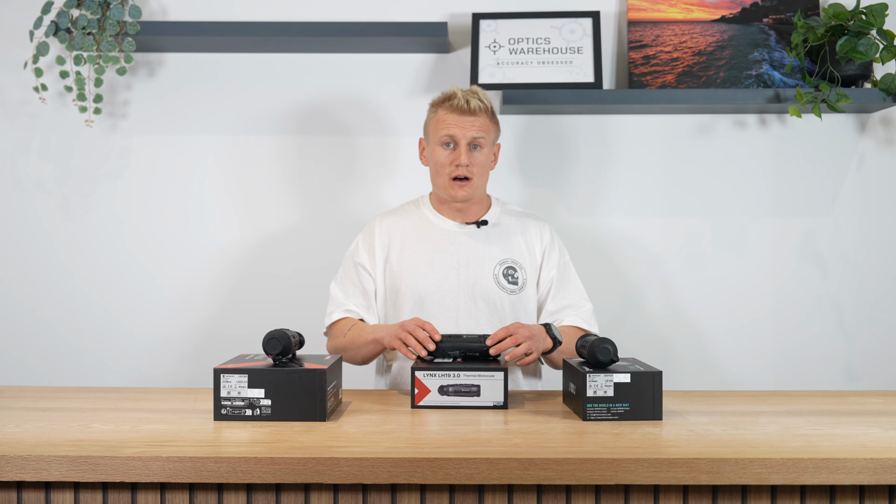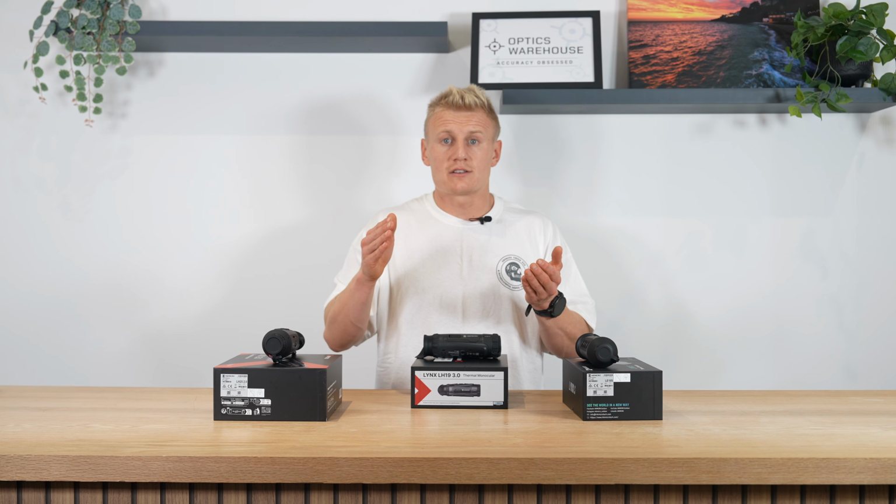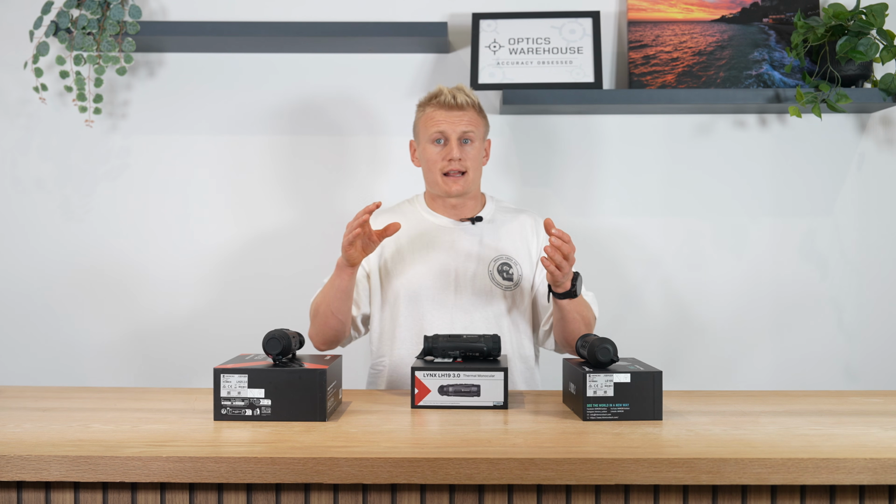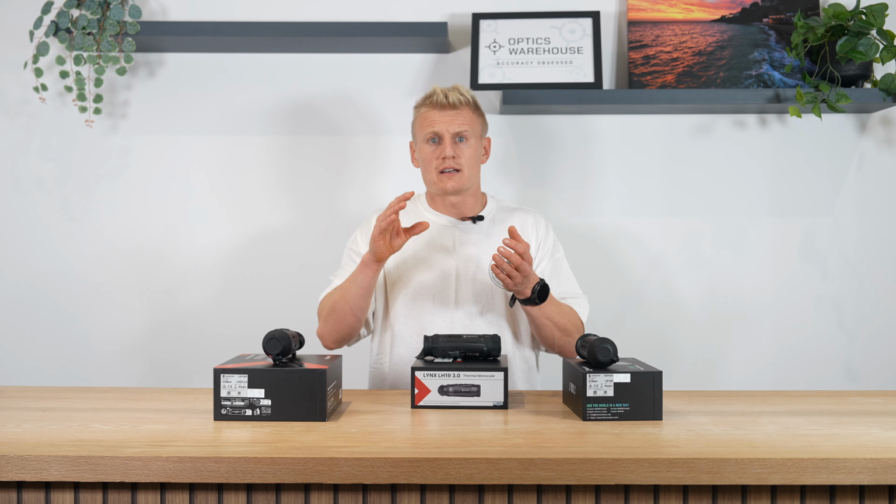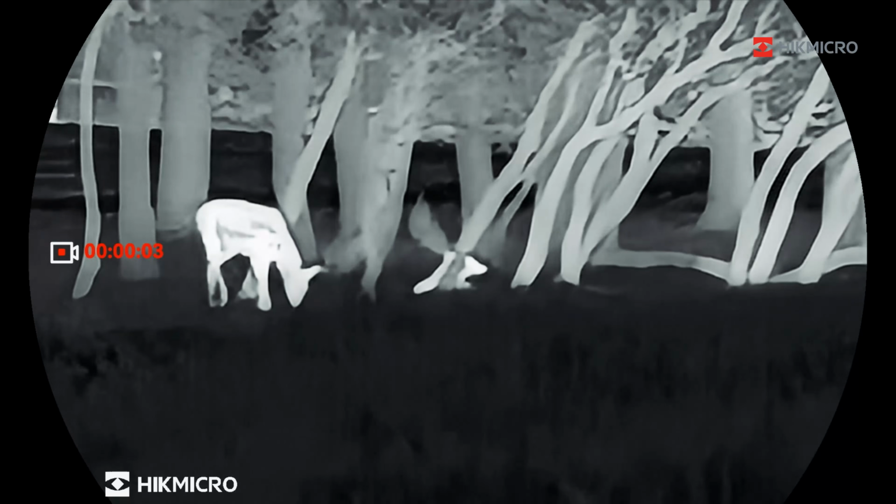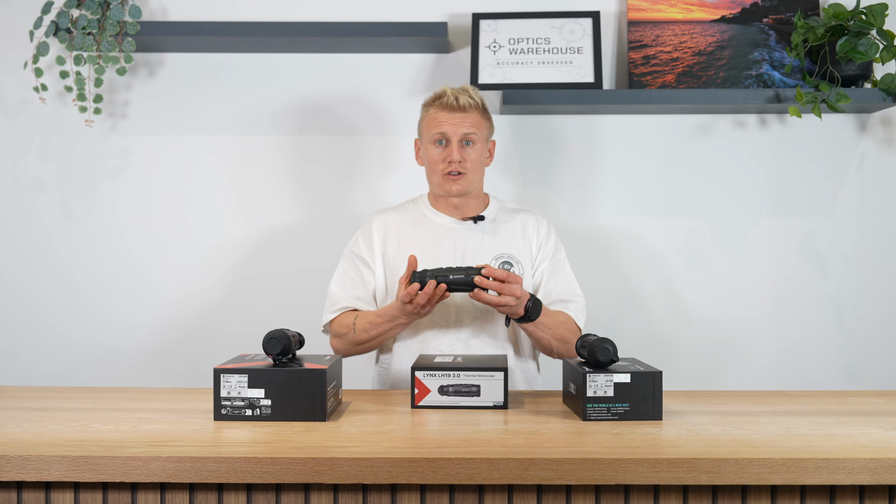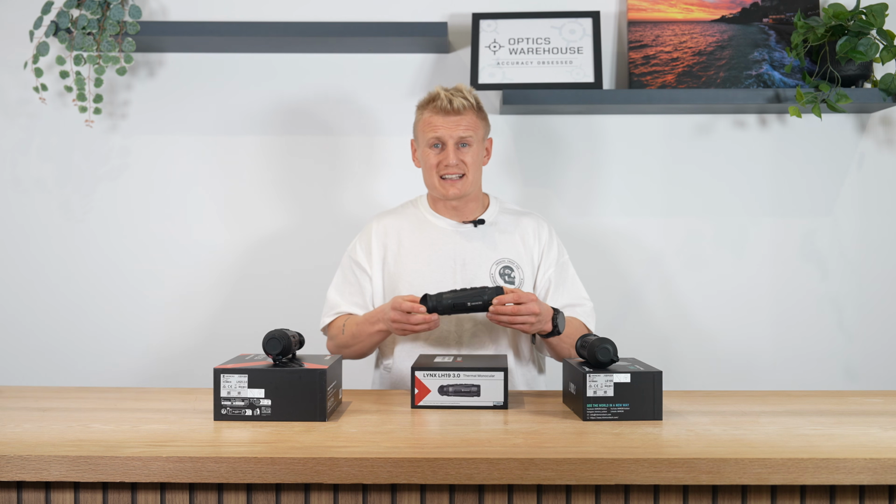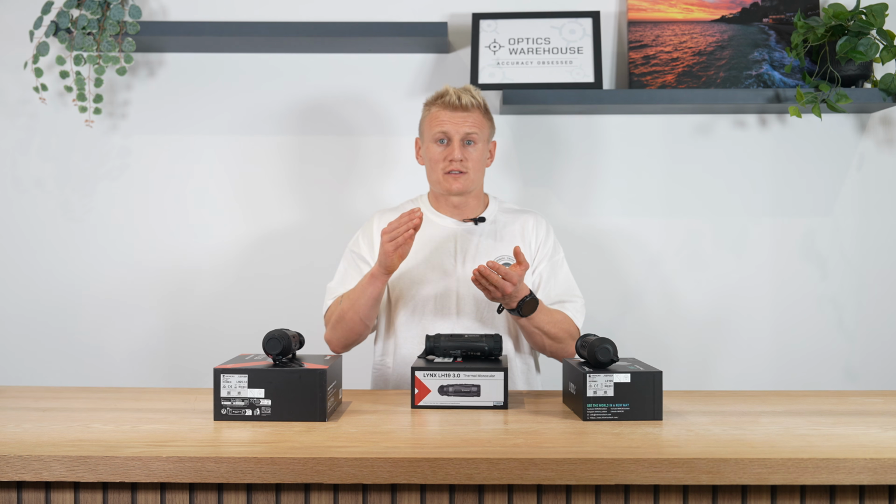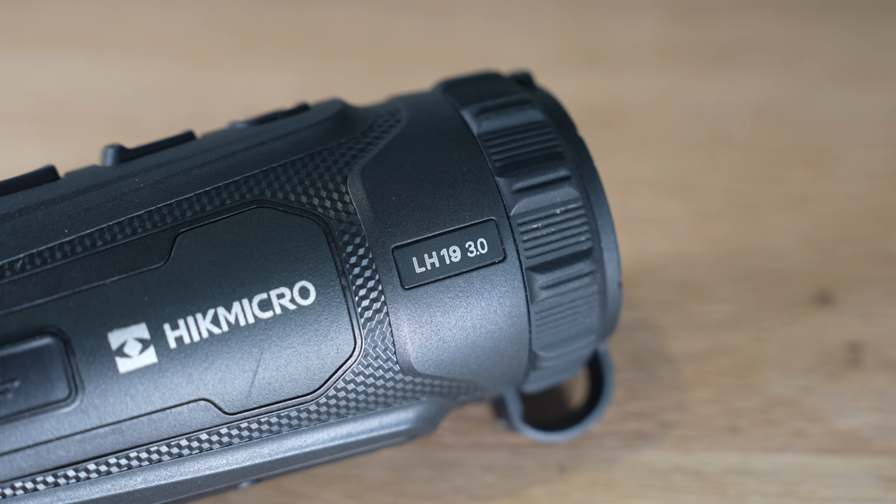What that means in real world performance is if you were looking at, say, a deer, when you were out deer stalking, for a sub 40 NETD series, you would see the thermal outline perfectly fine, but you wouldn't be able to distinguish those small details like the antlers on the deer to be able to identify the sex of the deer. And that is now what you're able to do with these 3.0 series units, and anything with those sub 20 NETD sensors, you're really able to drill down on your identification, which is so important for choosing the correct animals to take a shot on.